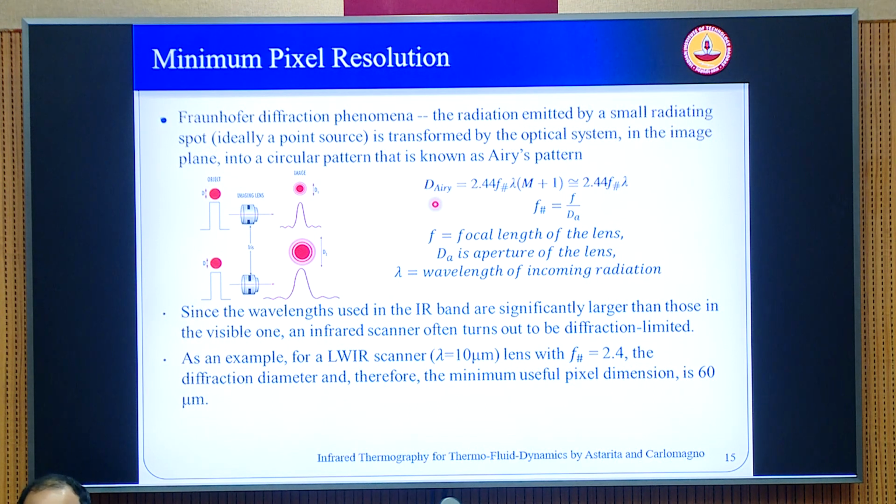Okay. So, just to give an example, if you put a wavelength of lambda equal to 10 micron, which is the long wave IR, and an f number of 2.4 for a lens, the Airy's disk diameter comes to approximately 60 microns. So even if your pitch spacing between the sensor elements is less than 60, you are not going to resolve a point image better than that. Correct?